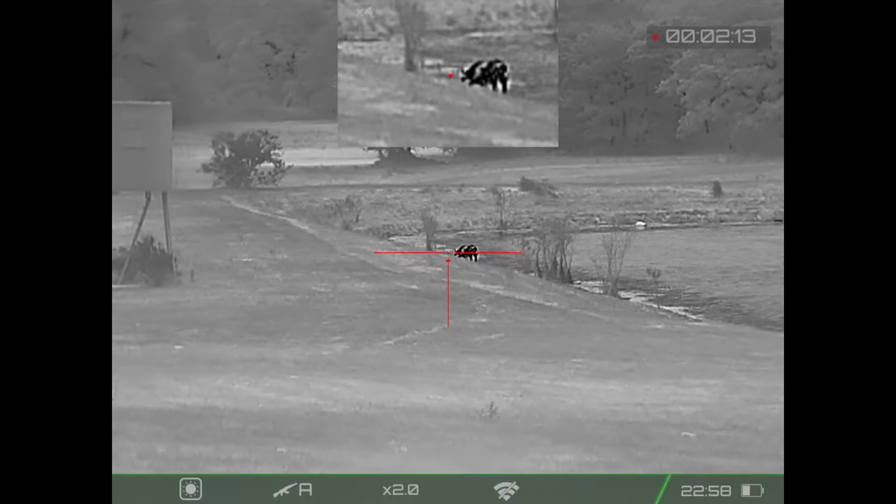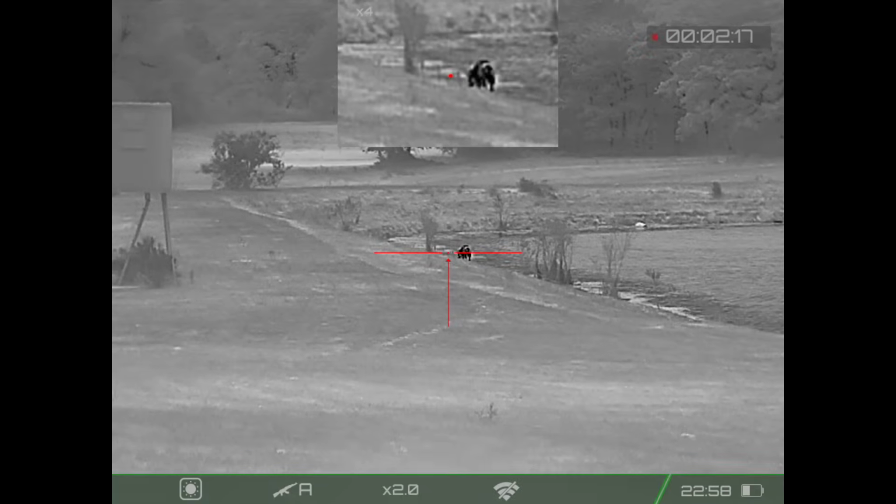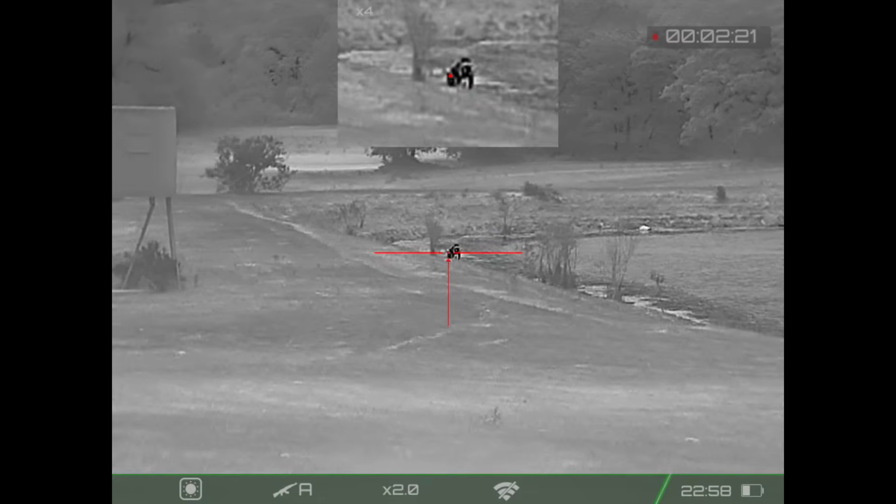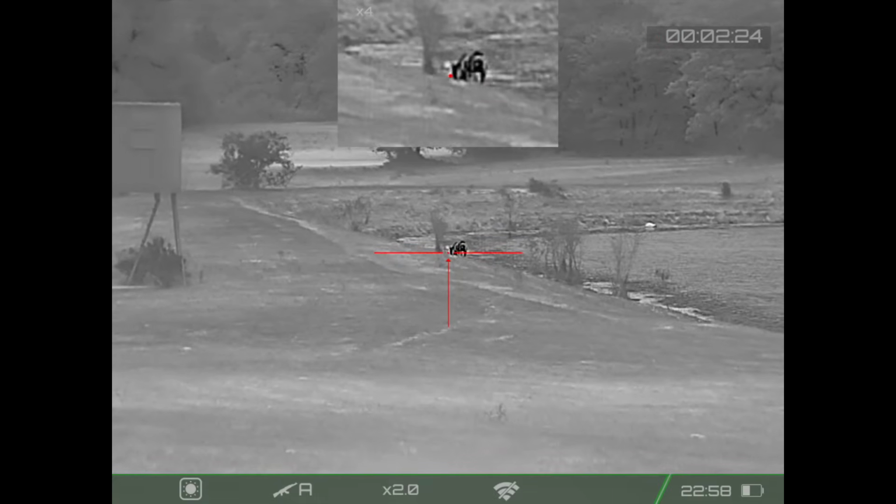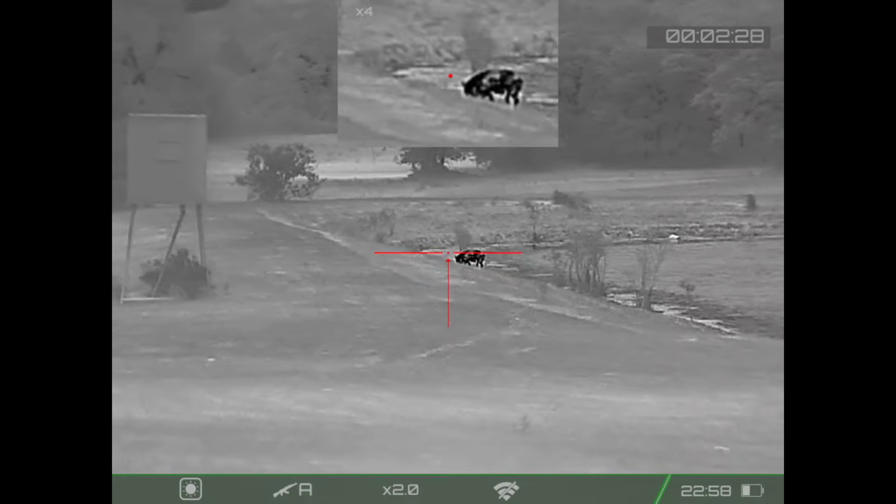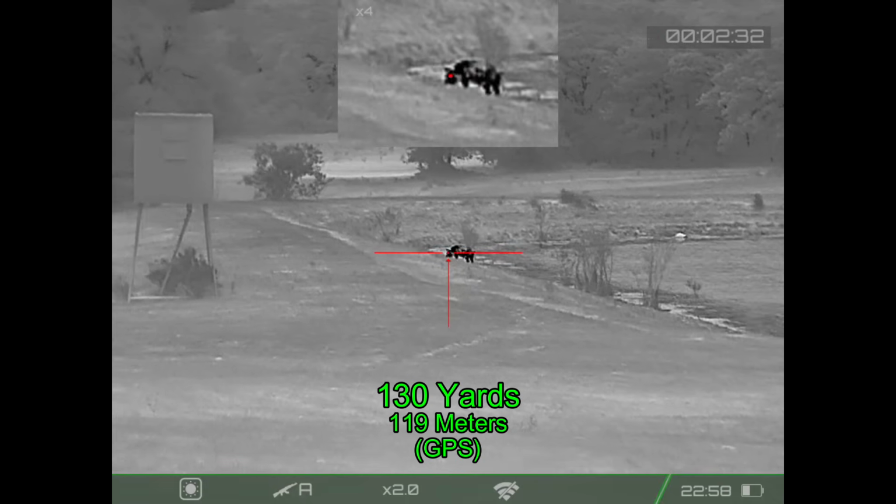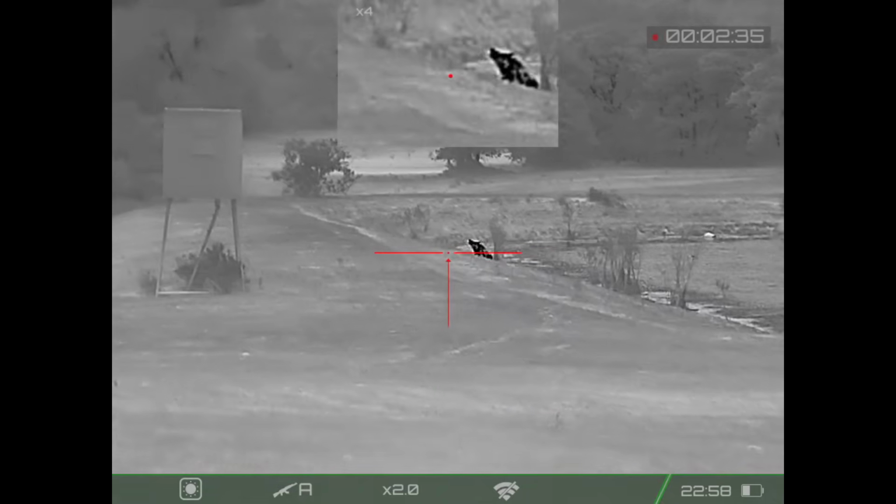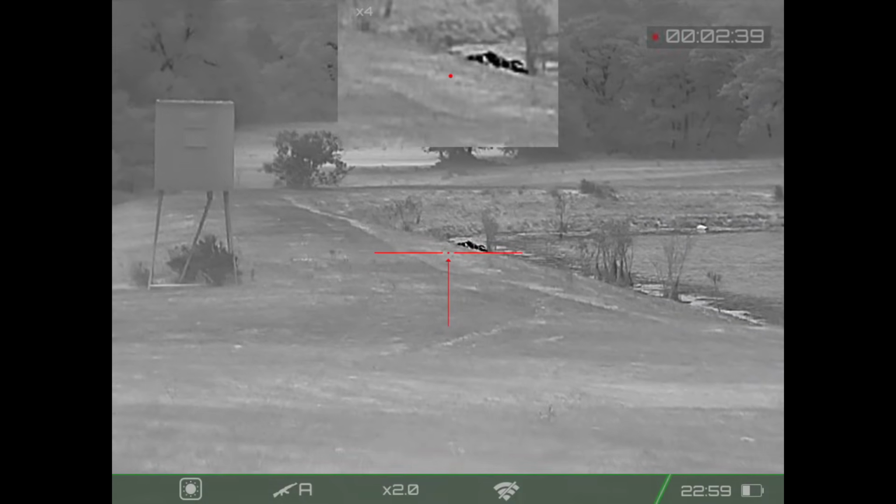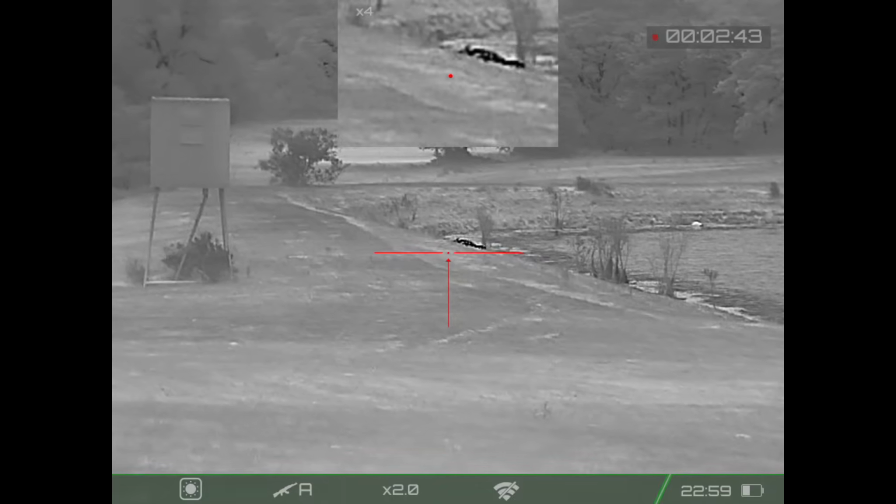I'm using picture-in-picture for my aiming purposes, using the big screen to get an overall view. I have no animals in the background. There are no cattle. I am safe to fire. Just waiting for the hog to be in the right position. Safety is off, 130 yards. Here we go. Nice. Hog goes right down. A little bit of movement, that's expected.